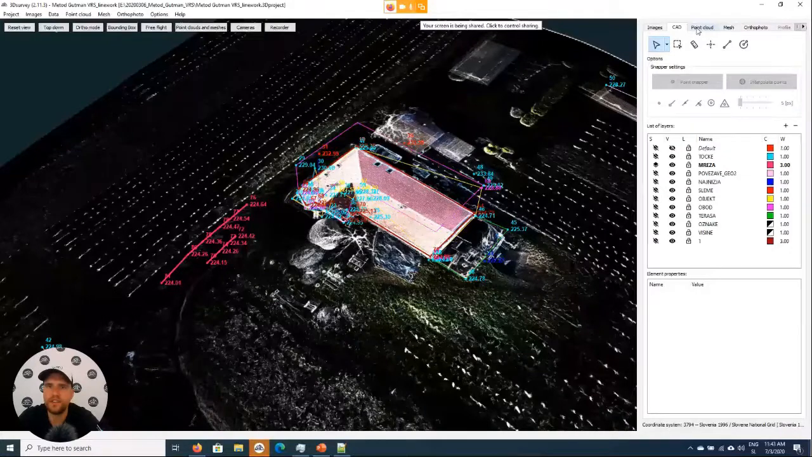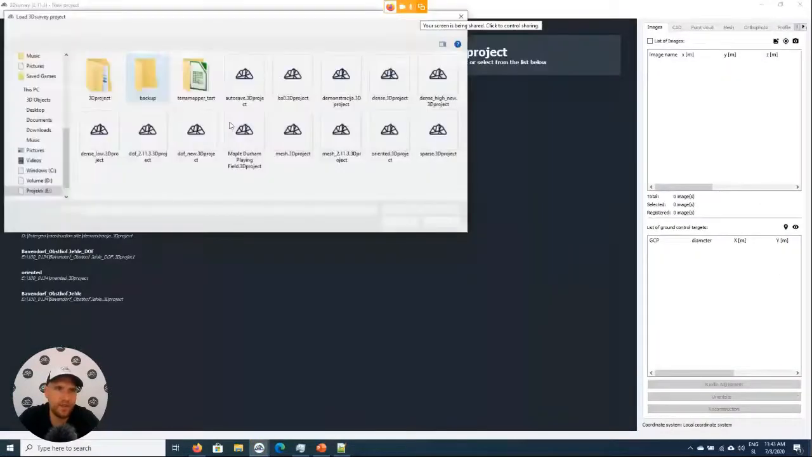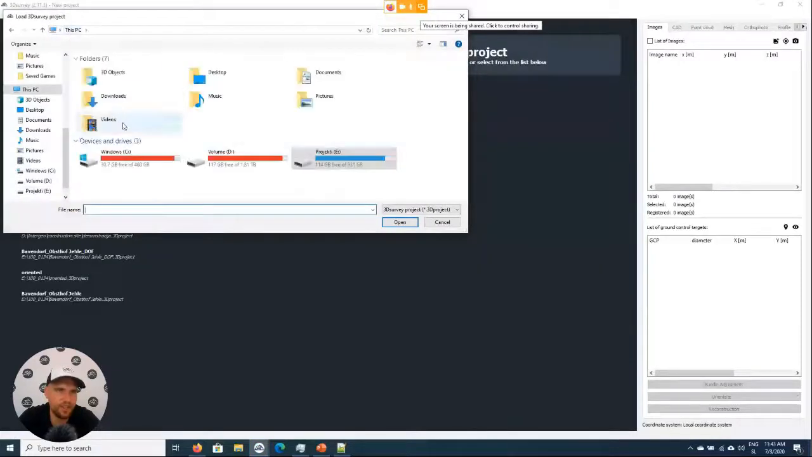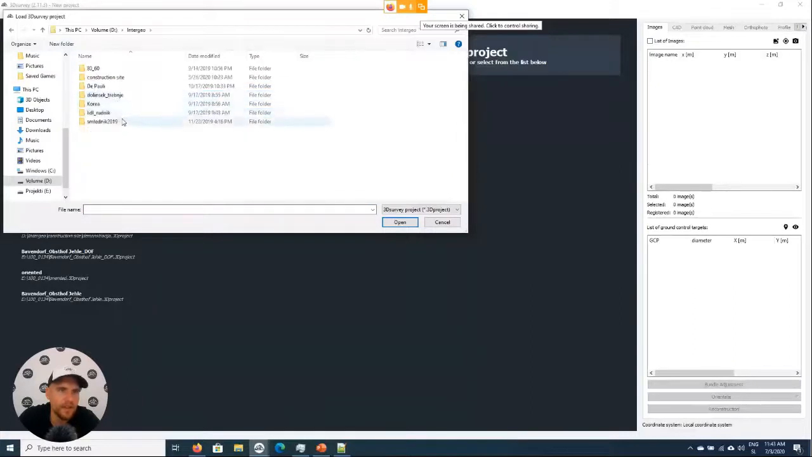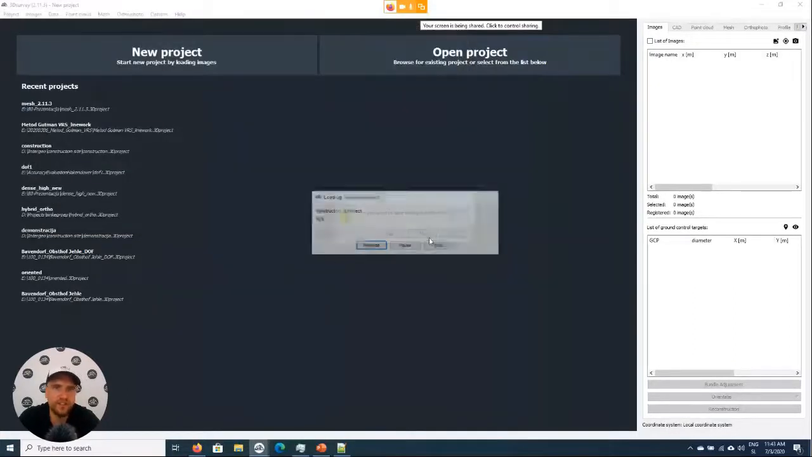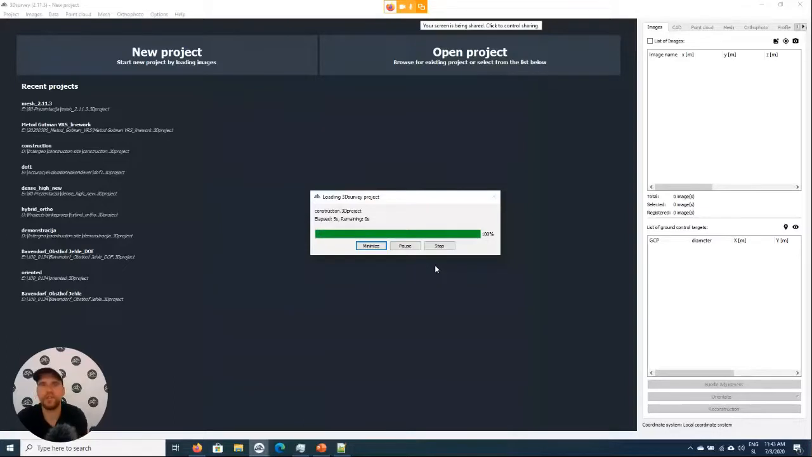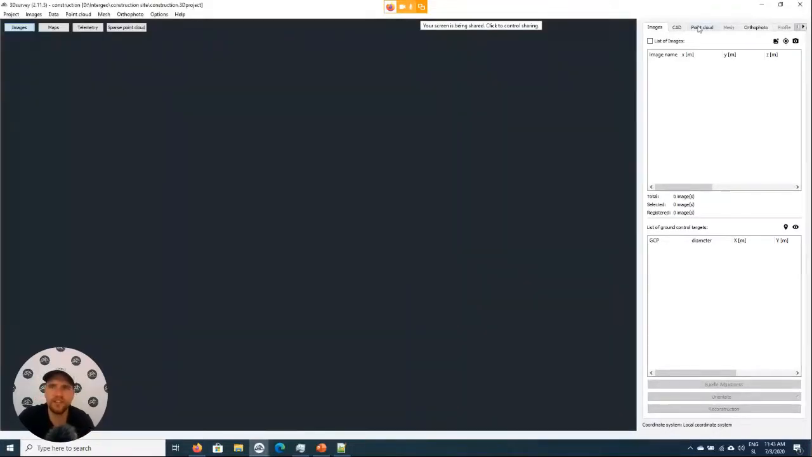Okay, here, let's just switch to this view. And let's also look at one construction site project. I have an interesting one here, construction. So now in this project, what I want to show is 3D survey is not just a tool to create the 3D data, it's also a tool for analysis of the data.